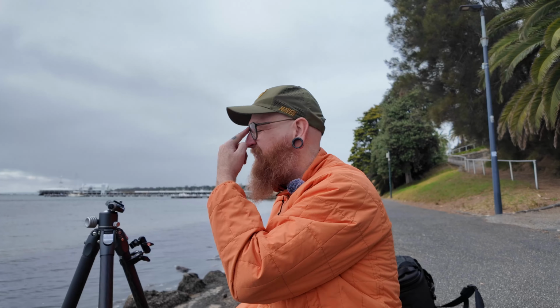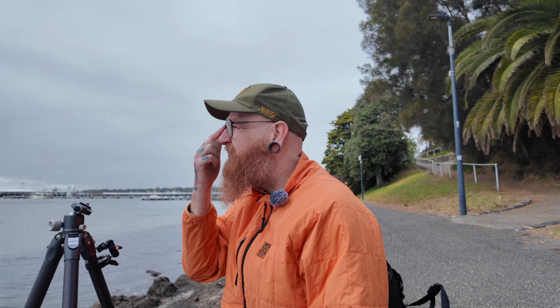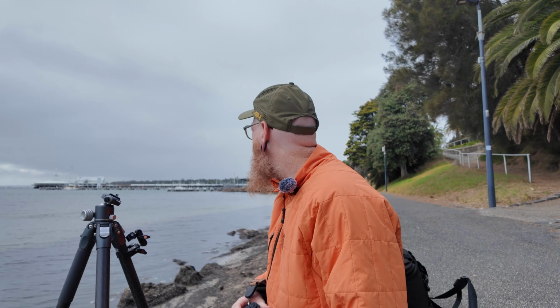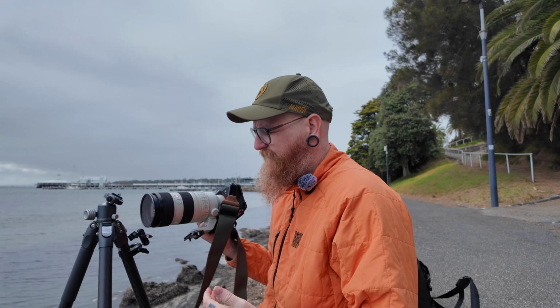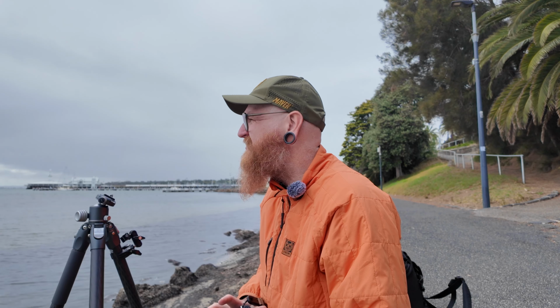All right, so I think I've got another composition here. Out in the bay there's, I don't know what it is, some sort of pontoon. I've just been walking around taking some other shots, but we're going to get the infrared filter on this one again and see what happens. I think the boats, because there's movement, are going to turn into little ghosts and stuff. So it could be interesting. See what happens anyway. For this one we're looking at a 90-second exposure.